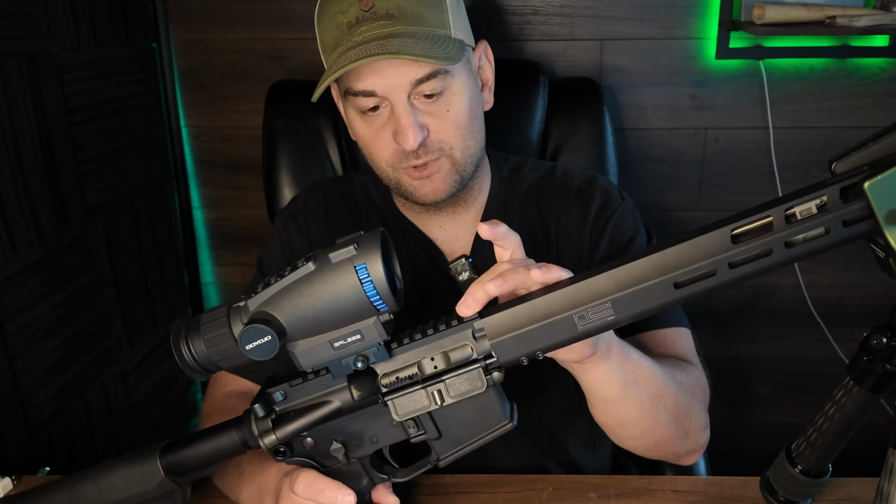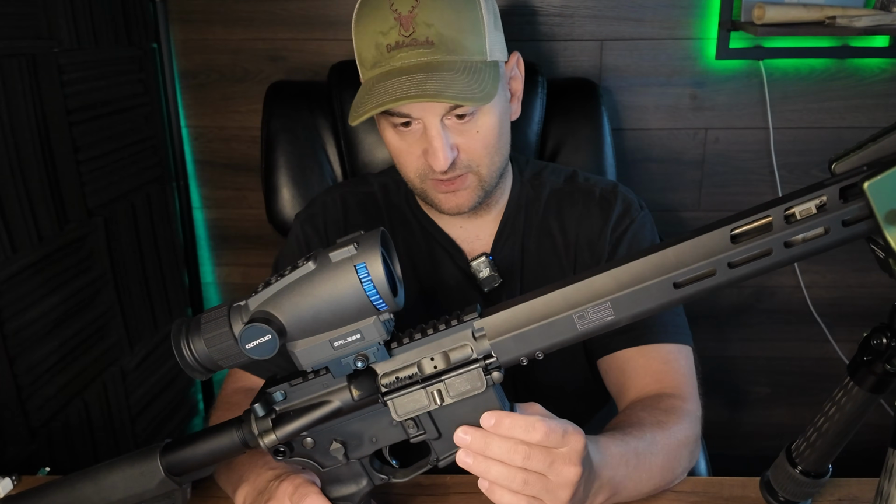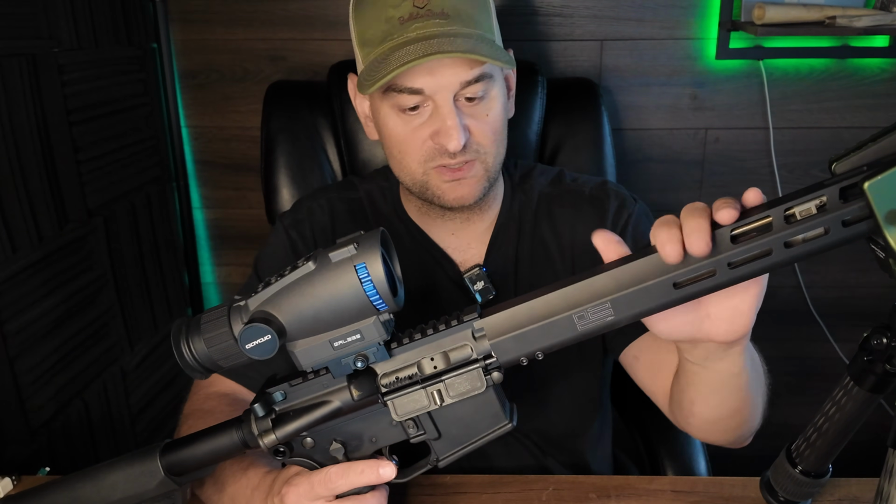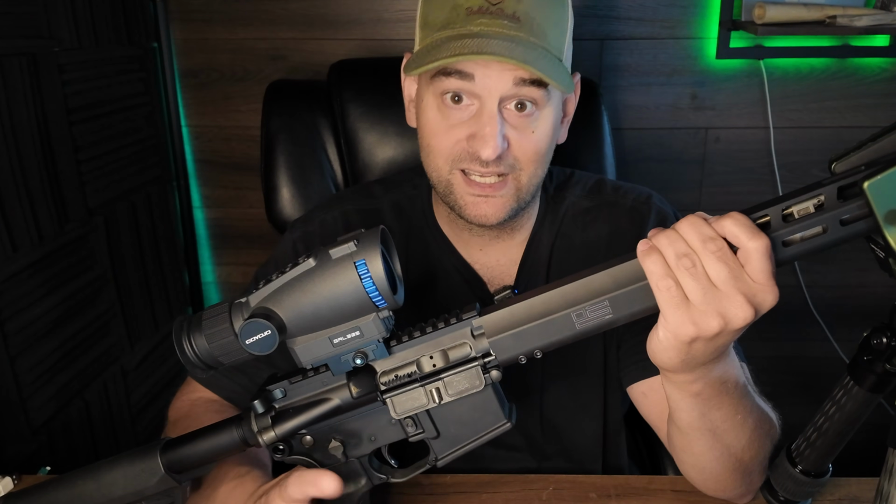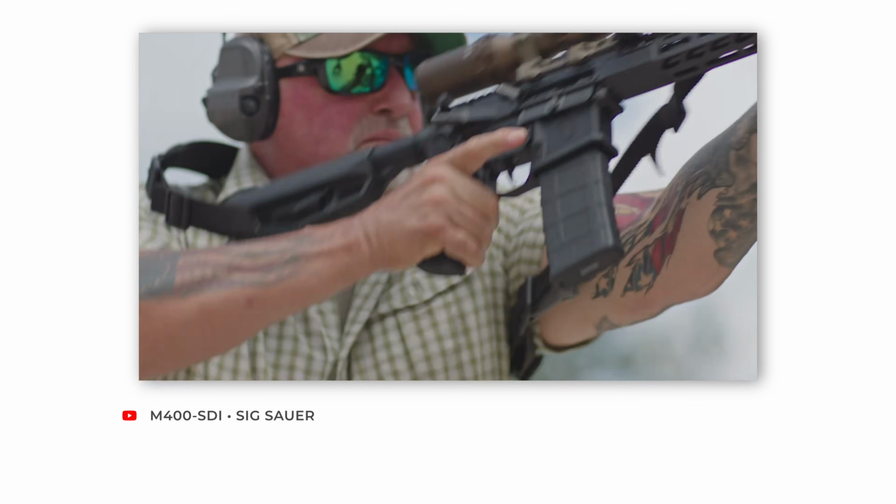Features an upper receiver with an integral Picatinny rail. The lower receiver and the upper receiver have a hard anodized finish as well as the handguard. It features a SIG Matchlight Duo trigger that's actually quite nice for a stock trigger, and it features a 16-inch stainless barrel.